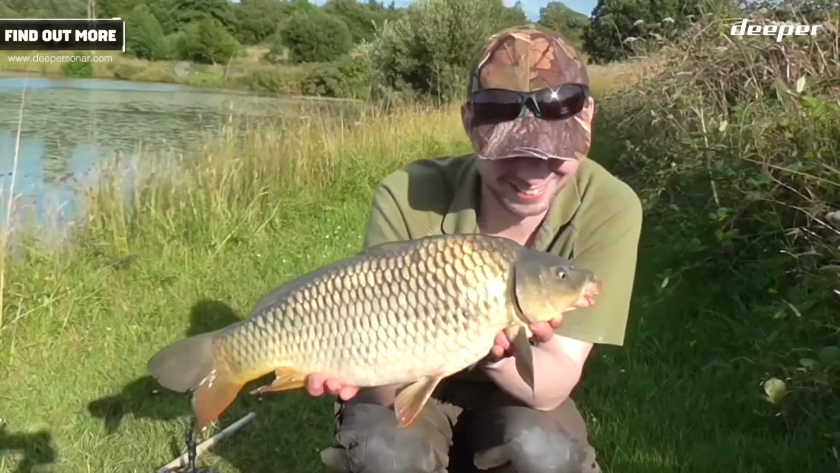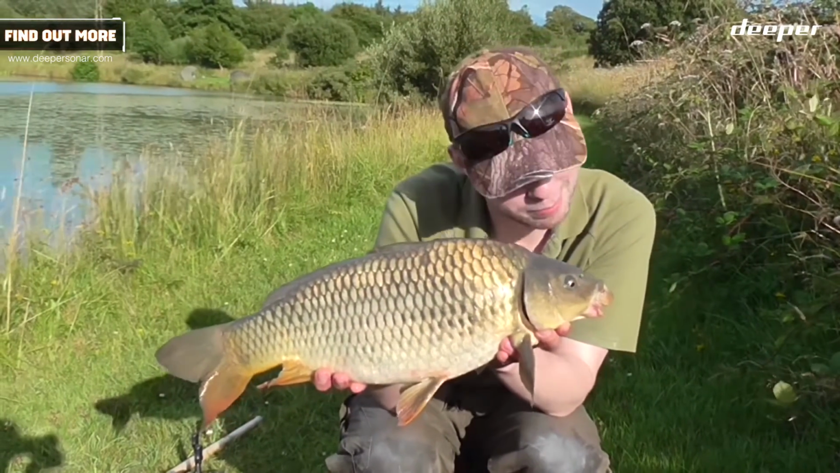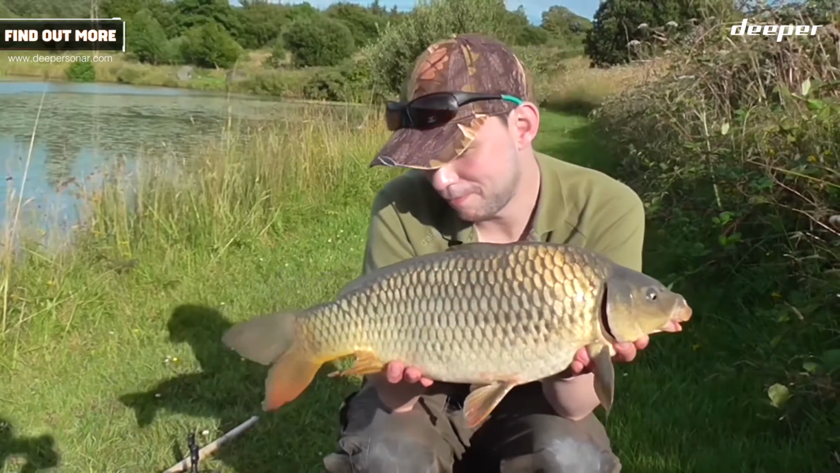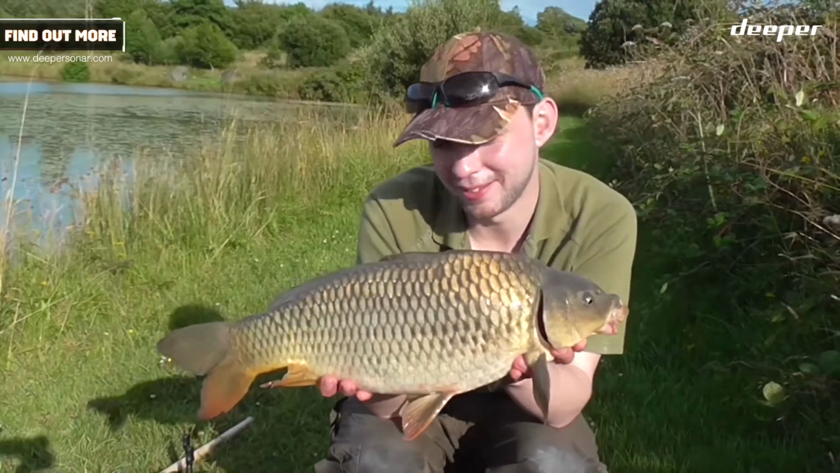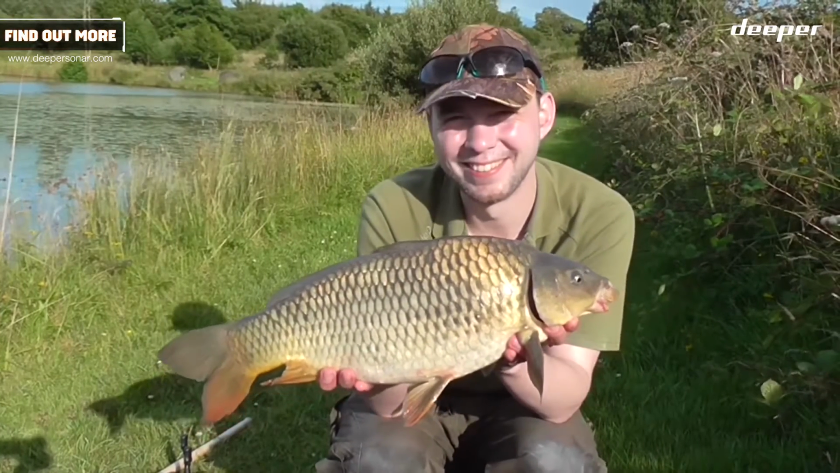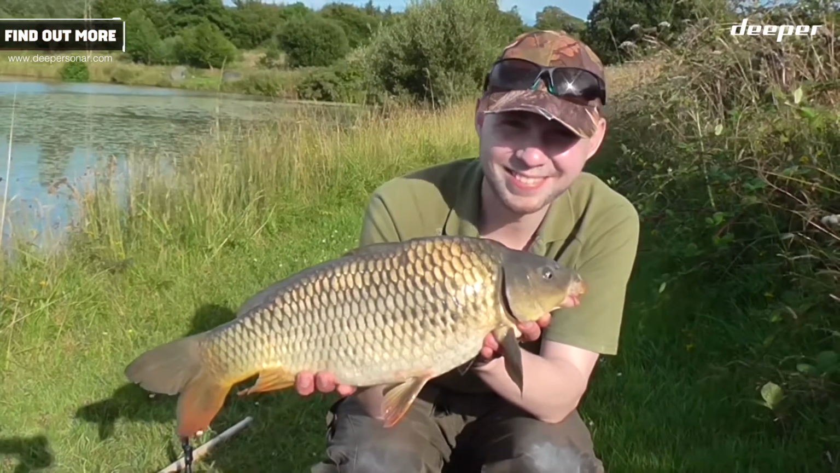Had the first fish. A monster carp, mate. He's a little baby, but he's almost perfect. And he had a little bit of bread out the pants. Smashing job, bud. Slipping back, we'll get a quick picture and we'll slip him back and see if we can get a bigger one, shall we?